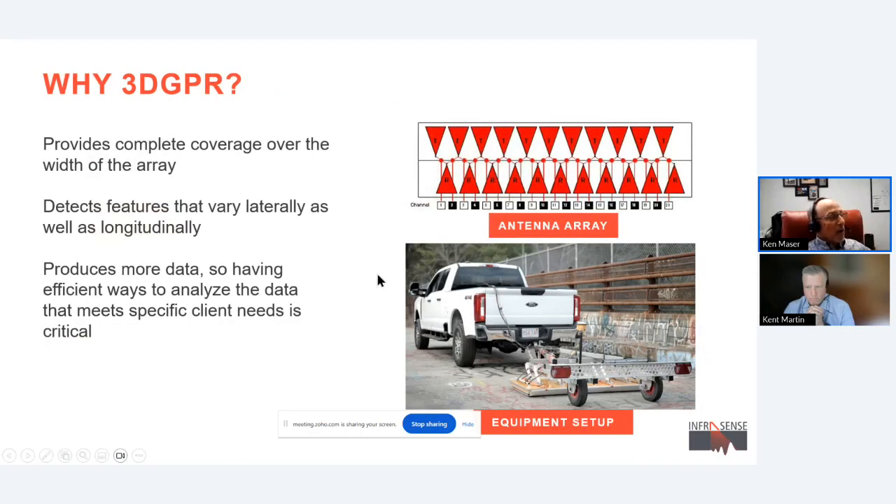So 3D radar, why do we use it? Well, it provides complete coverage across the width of this array. So you can see here the array has this particular antenna there at 10 or 11 transmitters and receivers, and the combination of transmitters and receivers gives us 20 different channels of data.